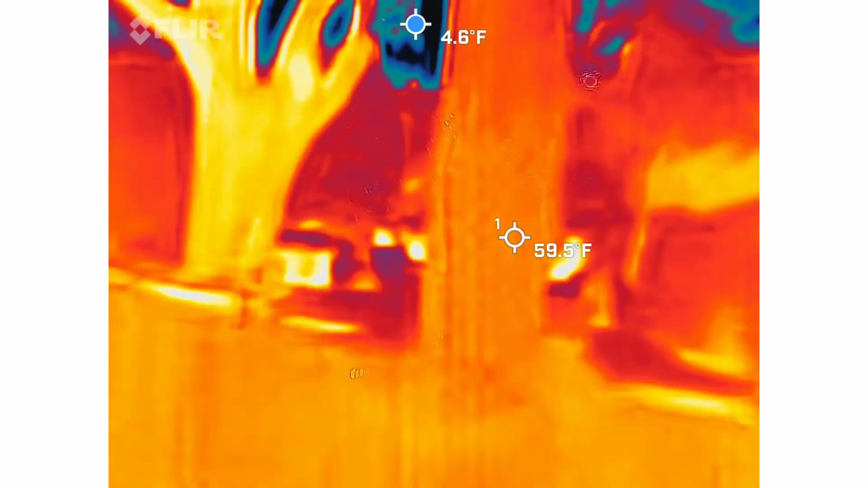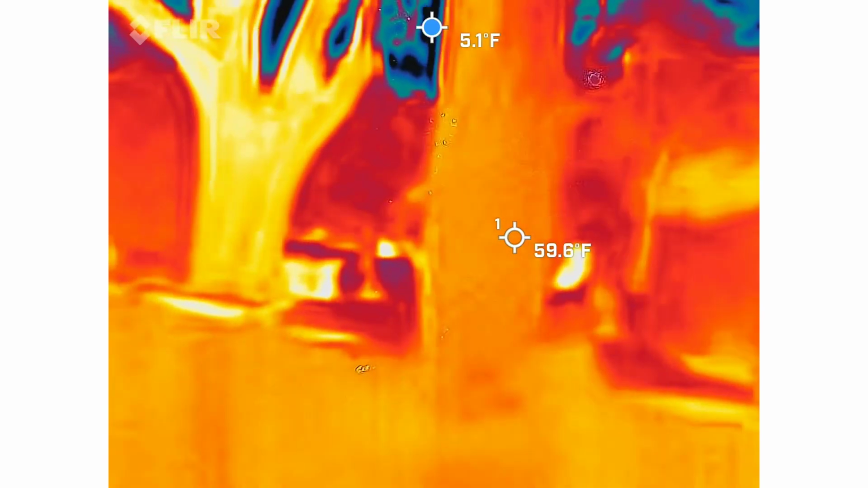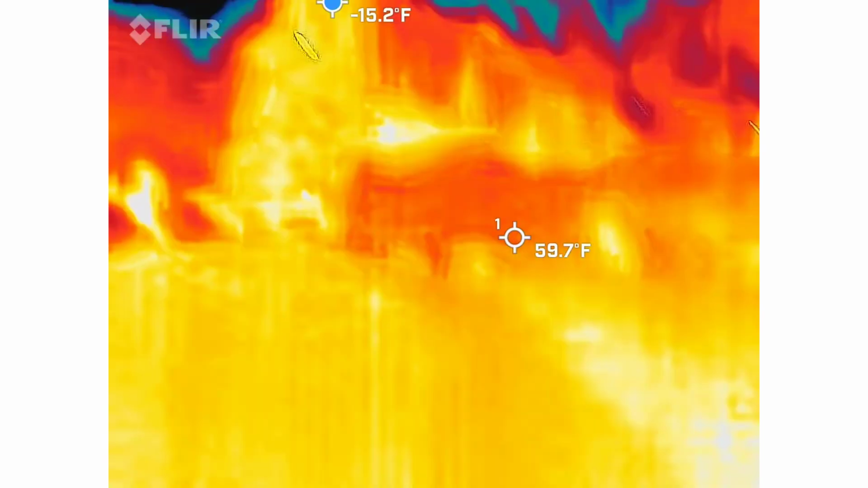Because it was weird. It was a black box. Why, when almost all the other stones in here were warm colors, is this one almost 59 degrees? Definitely. If it's not, see what comes up.